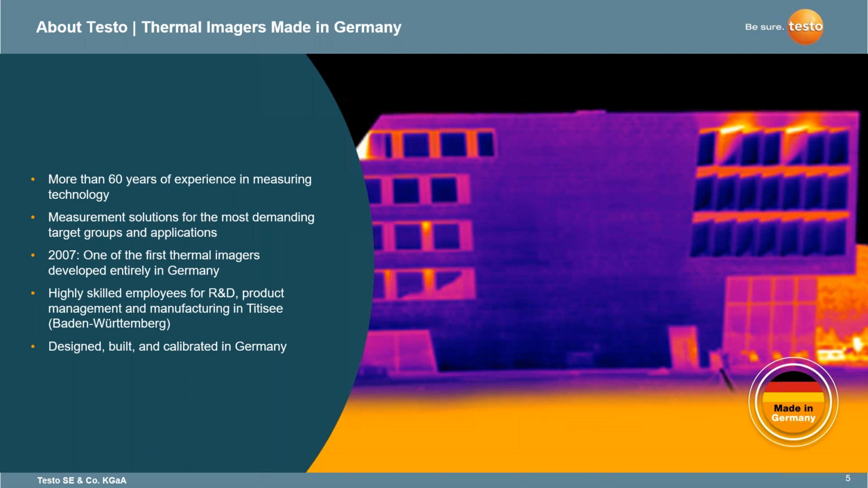Whether it's being at an electrical substation where you've got electricity flowing around you, you feel the hair on your arms start kind of perking up a little bit, or you're in some high temperature areas for different metals and smelting. You understand it. We have a lot of solutions that cover everything. From 2007 is when we launched our first thermal imagers that were developed entirely in Germany. And since 2007, our imagers still are designed, developed, and built, as well as factory calibrated in Germany too. And there'll be a little bit more about that later.